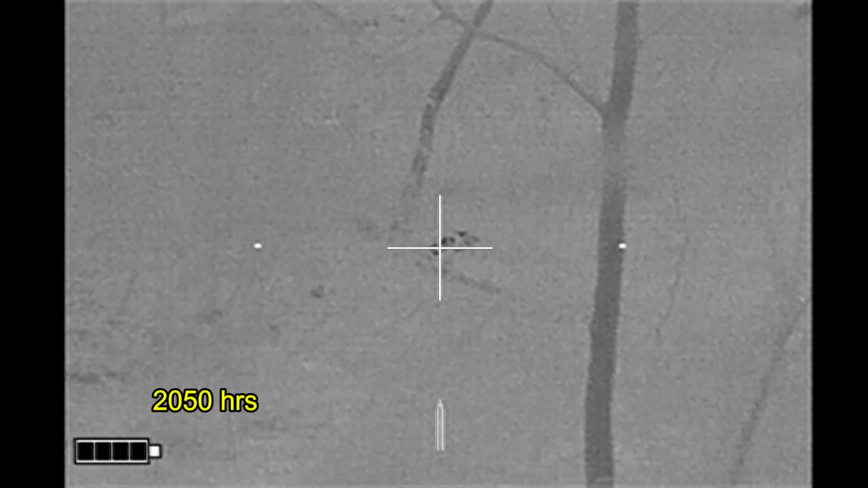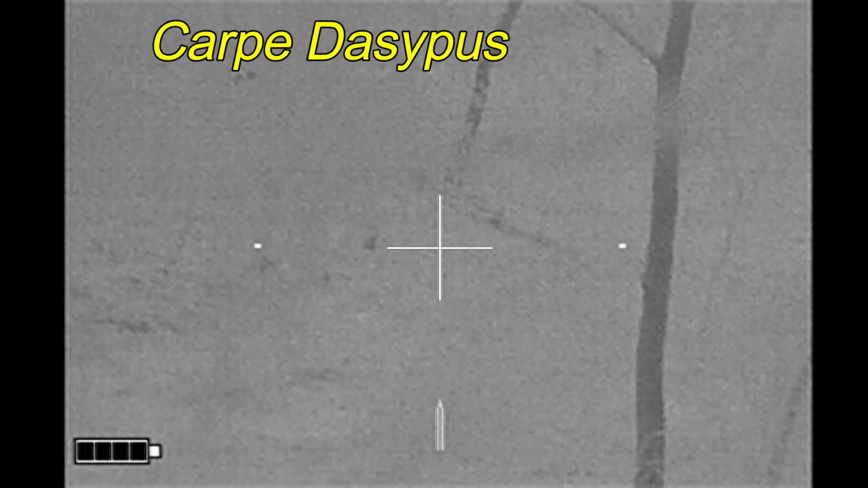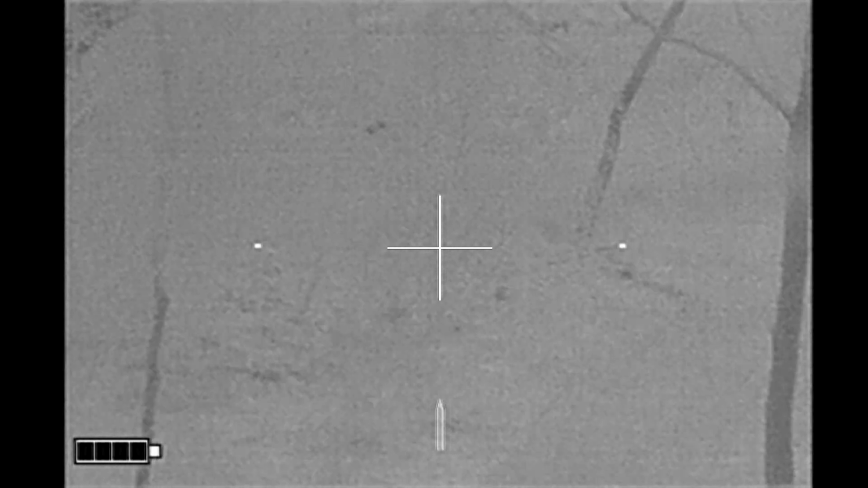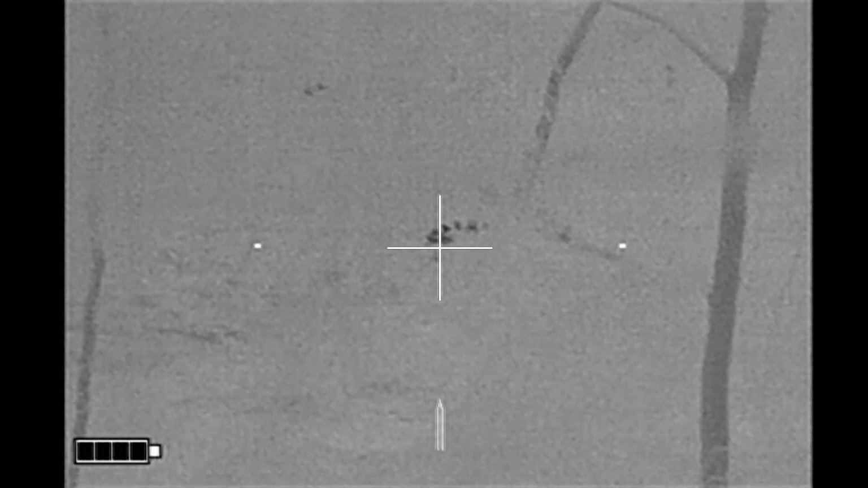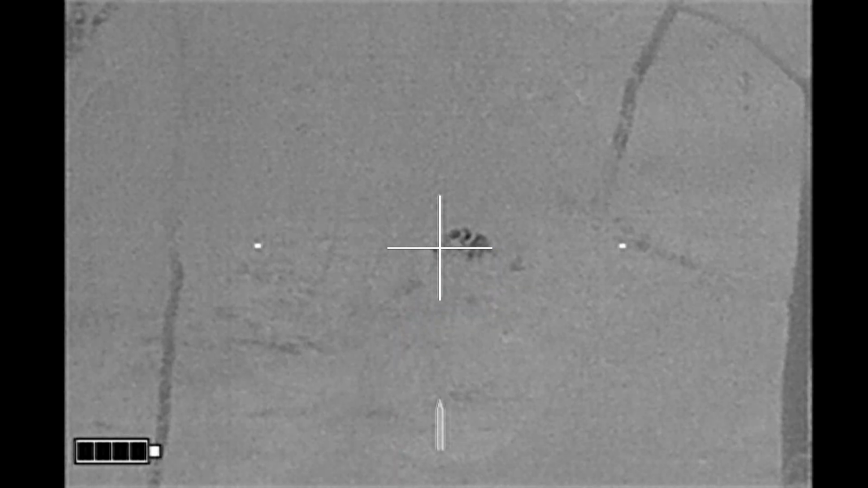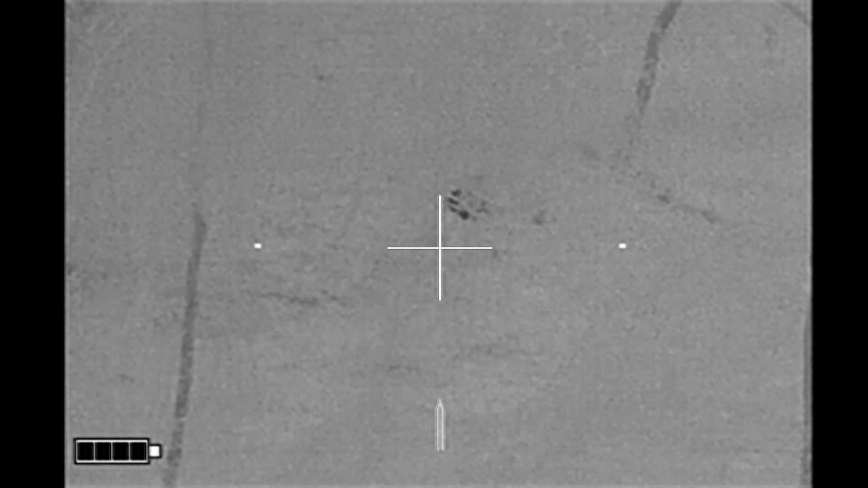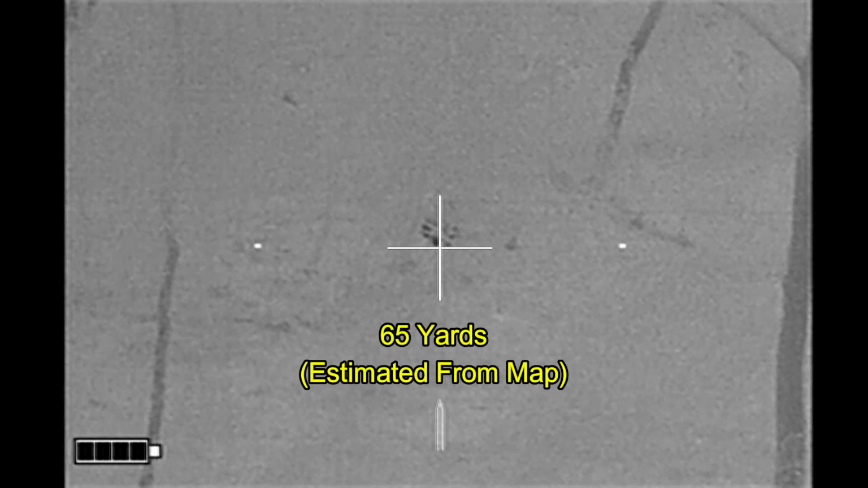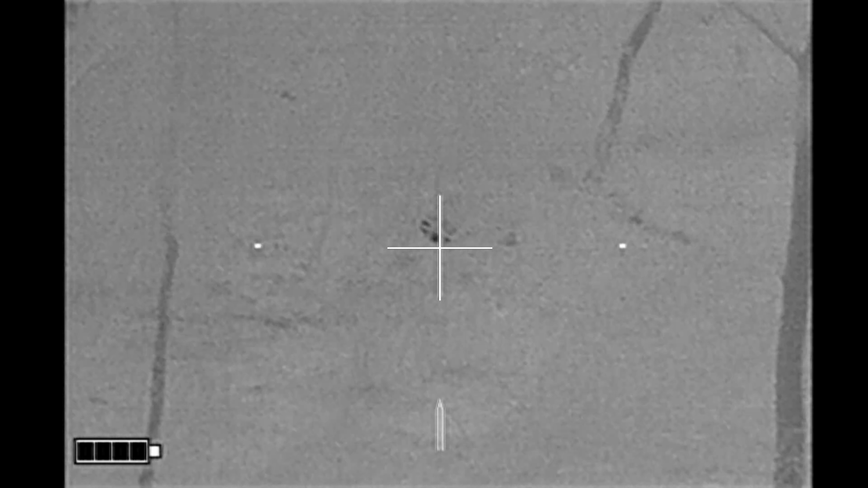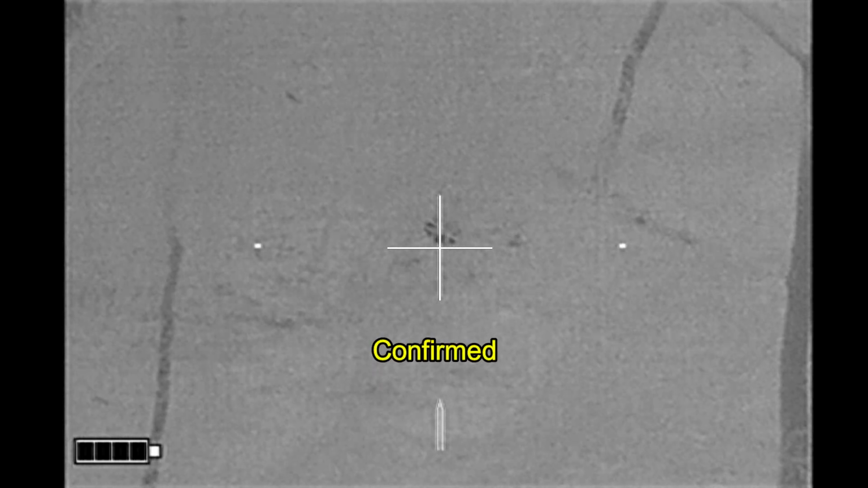Well, there are three animals that the landowner said that he didn't like: beaver, hog, and armadillos. And while hunting beaver, noticed an armadillo on the far bank. And from 65 yards, that is a confirmed armadillo kill.